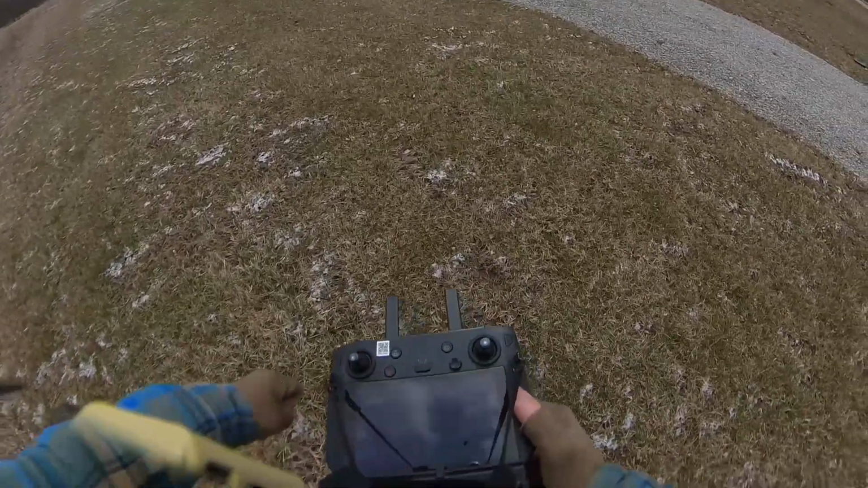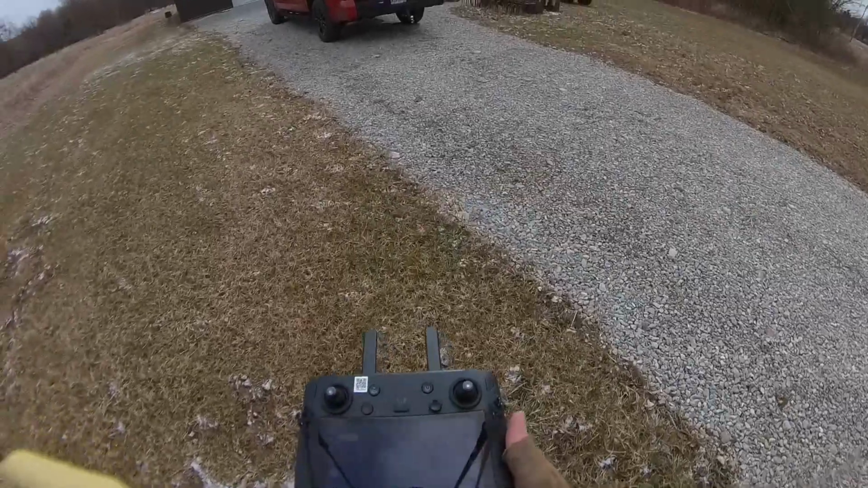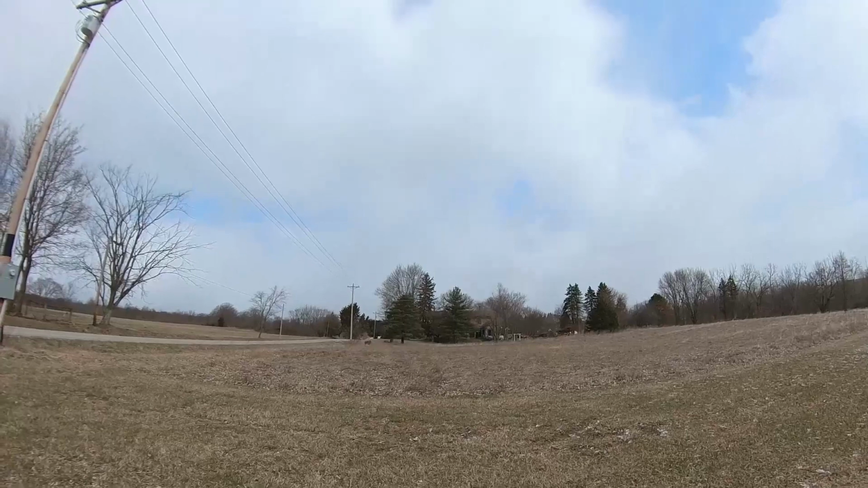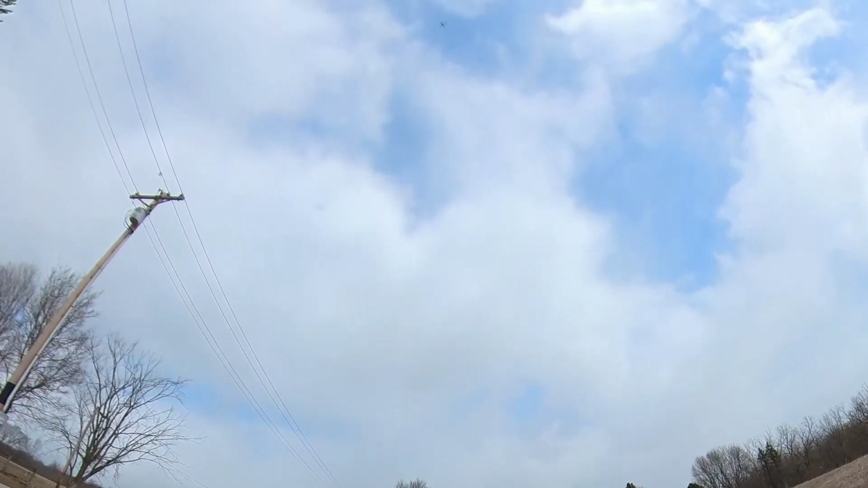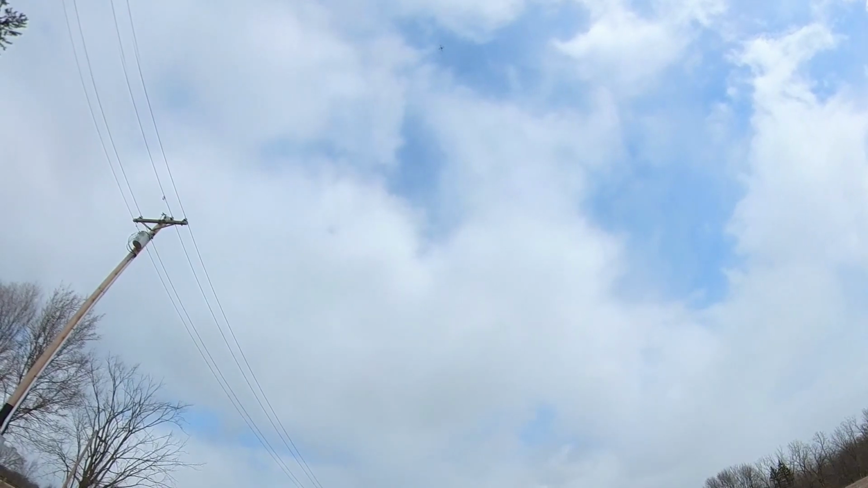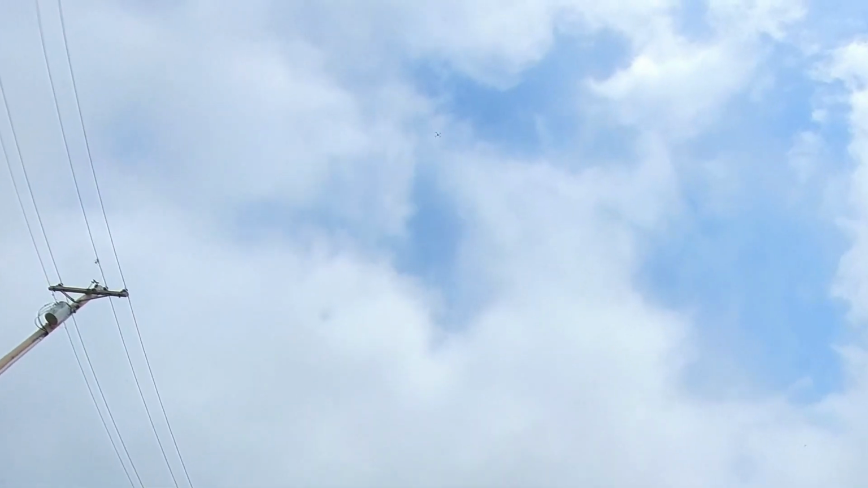So it's going to go up to the altitude I told it to, which is 210 feet. And then it's going to go to the start point. It's going to do a quick calibration. It has to calibrate the IMU inside the LiDAR sensor. And then it'll start. So there it goes. It's going to its start point now.